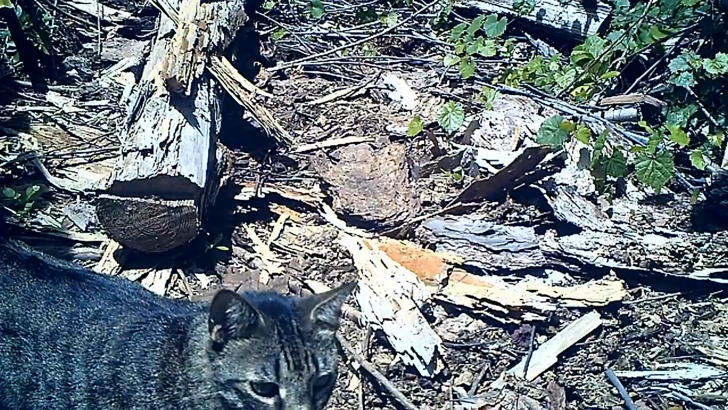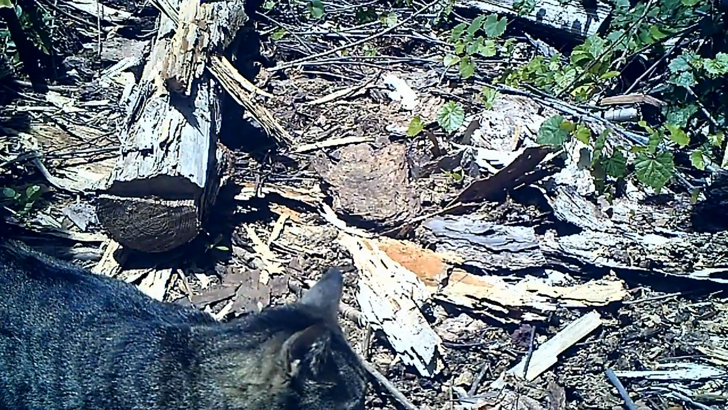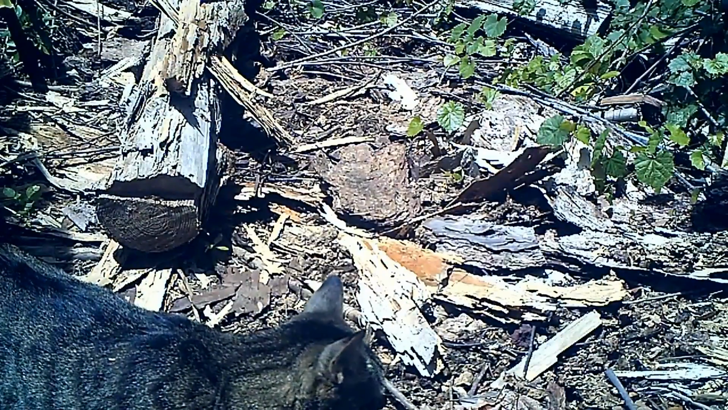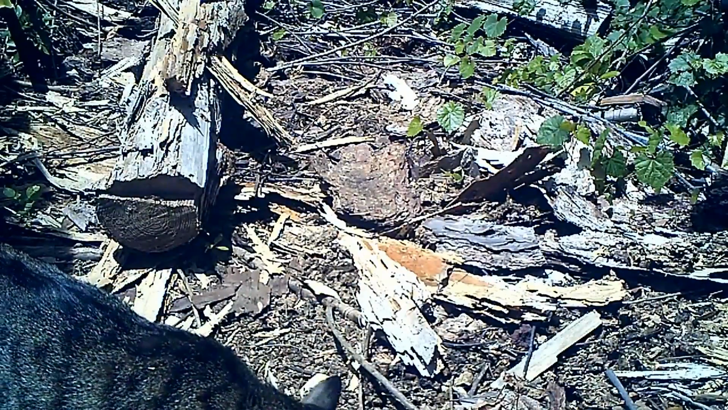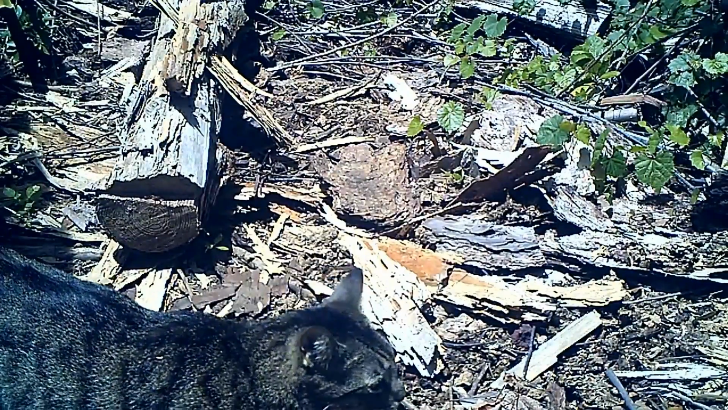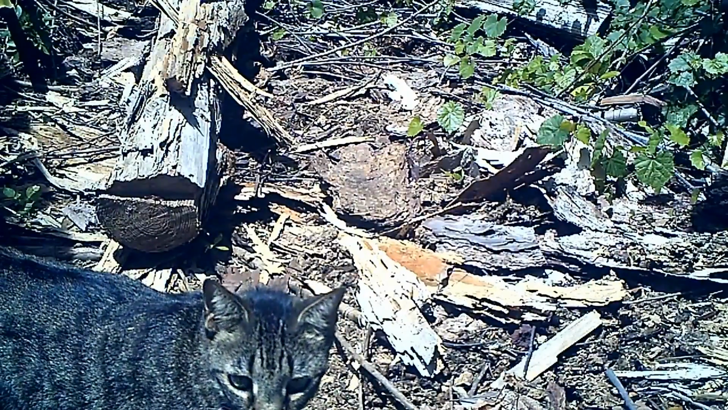This is the last time I ever saw the feral cat. I never even got closer than 100 feet to him, and I never really saw him in person more than 3 or 4 times. He looks a little rough in this last photo. And it's no doubt a rough life.